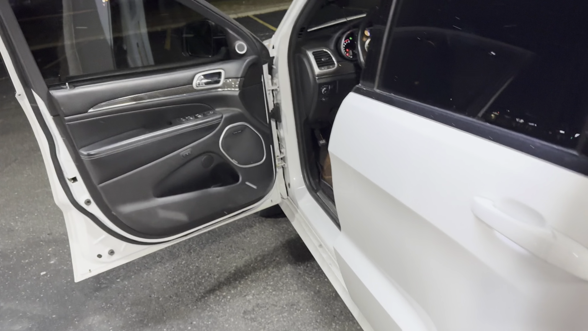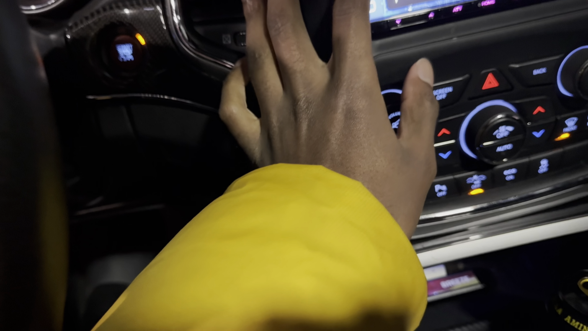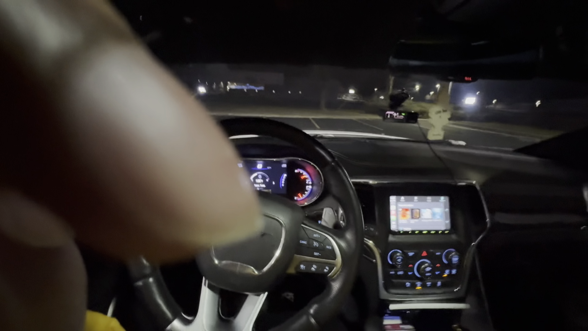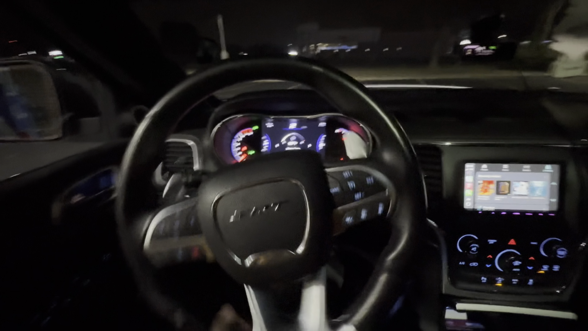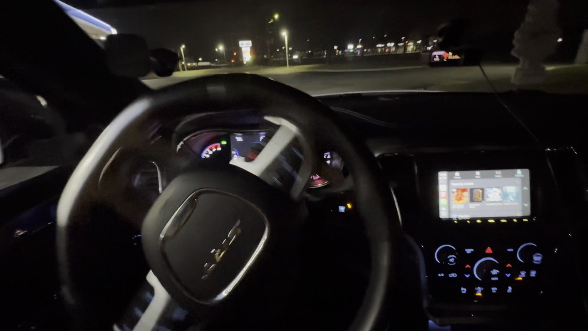It's starting to snow too. God damn, it's cold as fuck. It is cold as shit. Alright, turn the music off since I don't want to get, what do you call it? I don't even know what you call it, but I don't want to get shadow banned or whatever. Oh, it would have been a lot easier if I had my tripod on me.